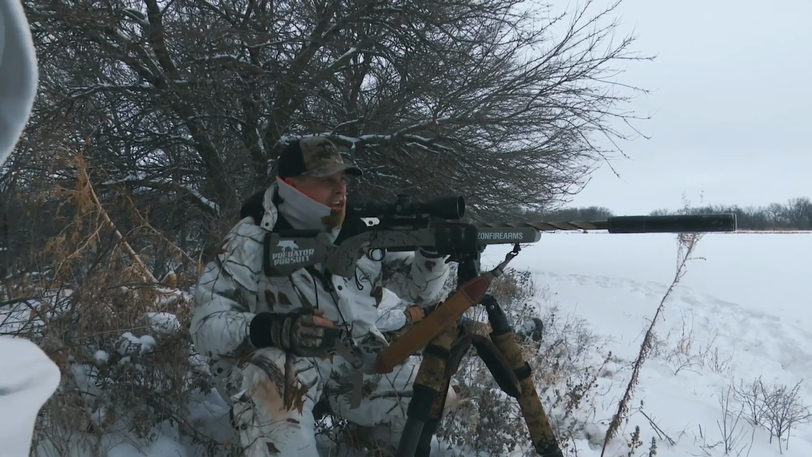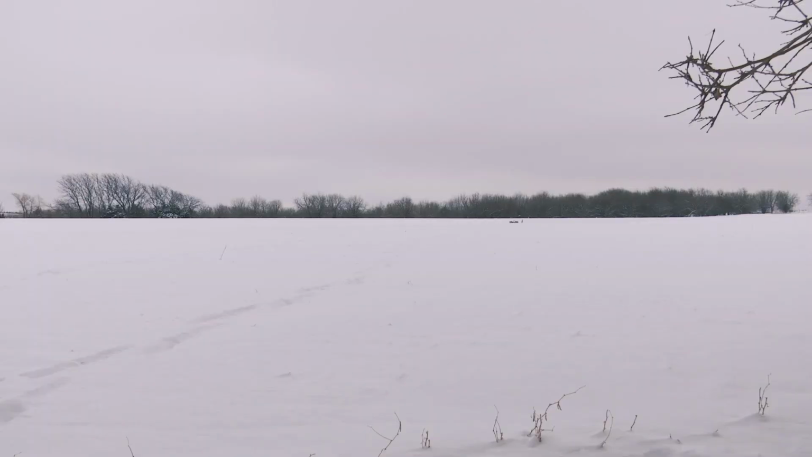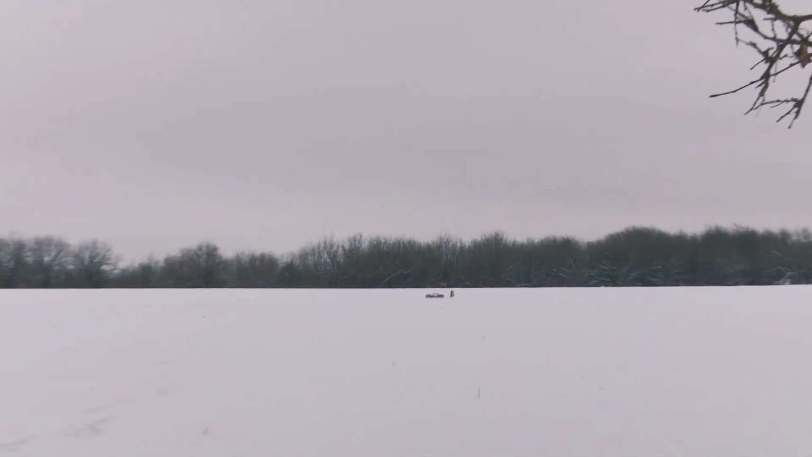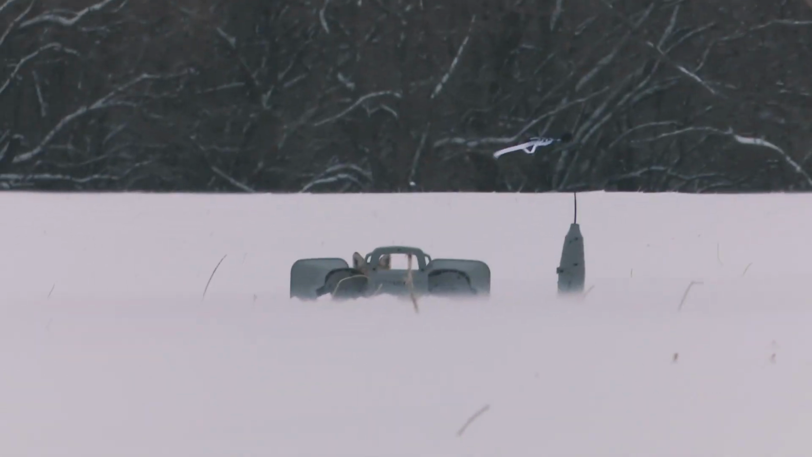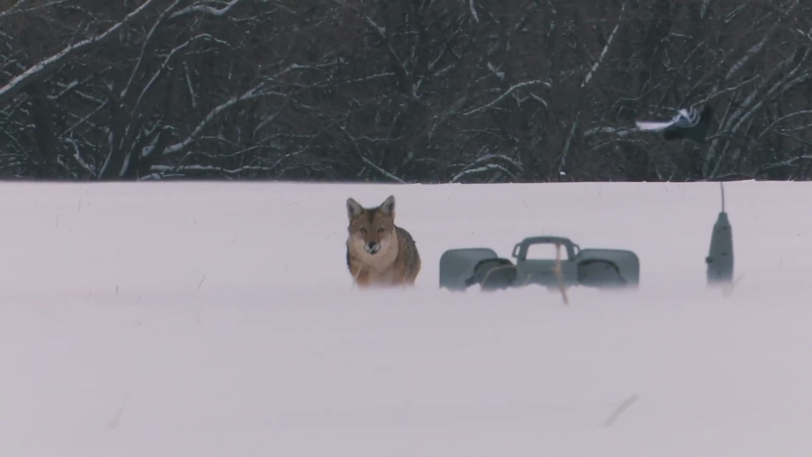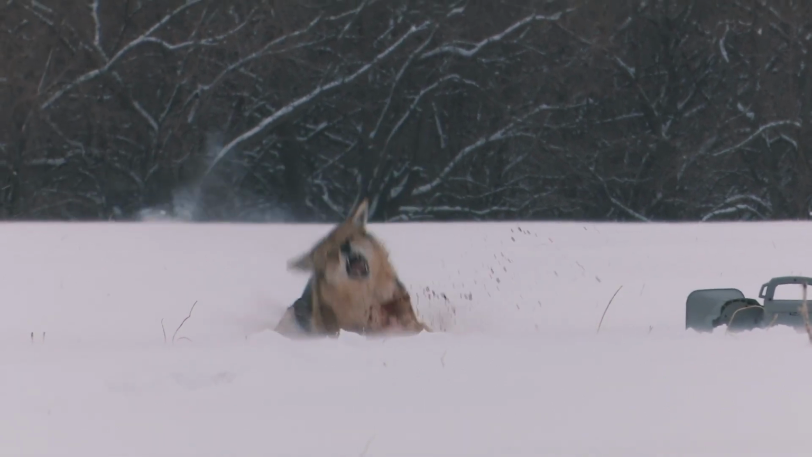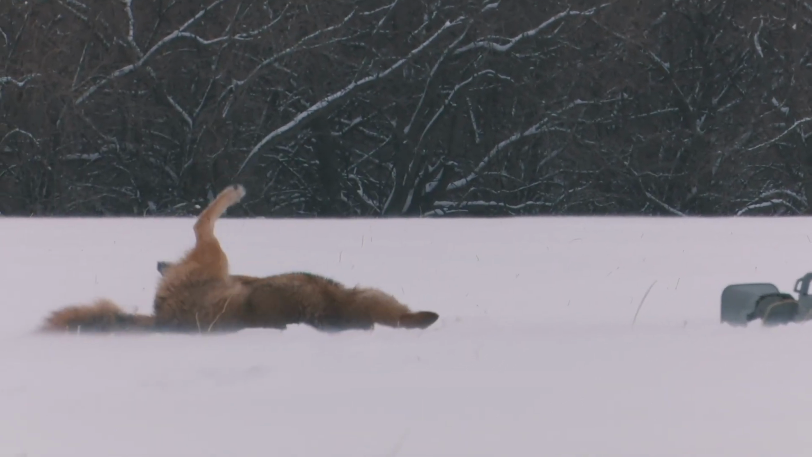It's windy, and we set up in this thick stuff. I turned on the call and I looked up and here he come. I mean, he wasn't gonna stop, no way about it. I just shot him running in, right in the chest, I think. Some of the best ones happen when you least expect it. And you know, sometimes you think you see something and your brain's just playing tricks on you.